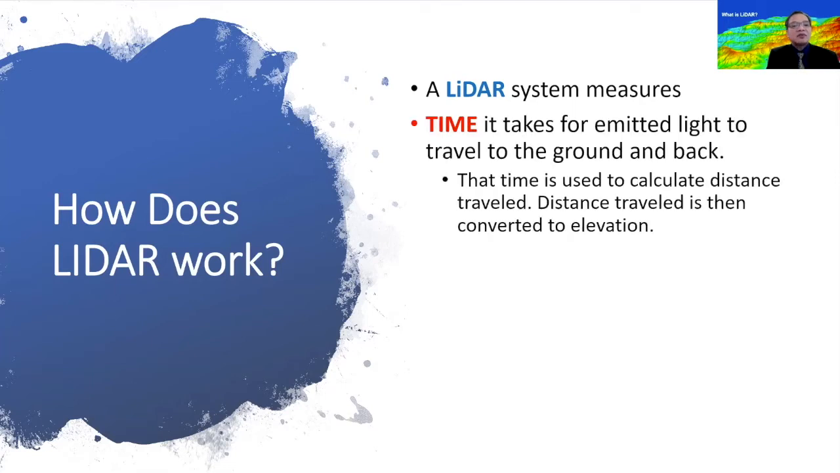A LiDAR system measures the time it takes for emitted light to travel to the ground and back. So it's basically working on the principle of the time it takes for that signal to be returned as a reflected signal into the sensor itself. The time is used to calculate the distance traveled. This distance traveled is then converted into elevation.